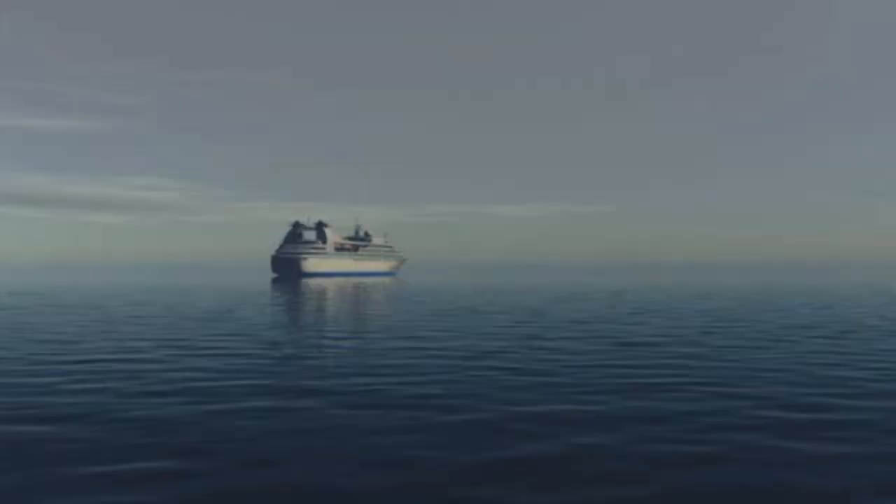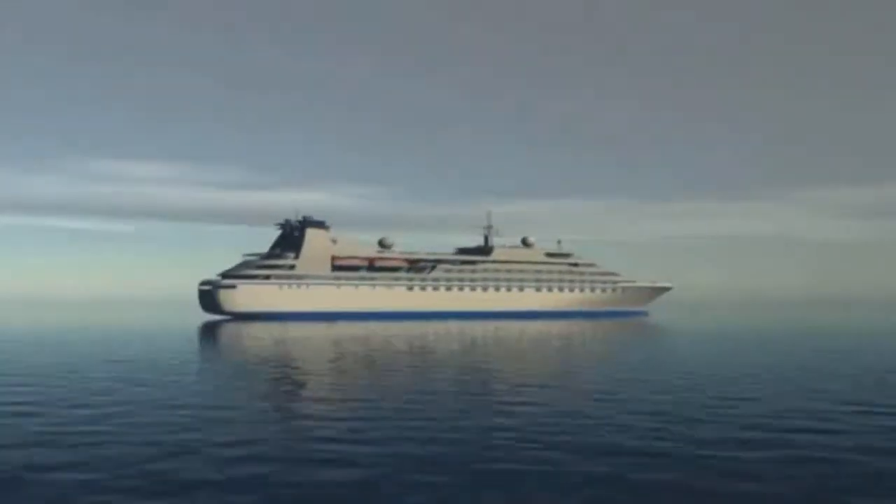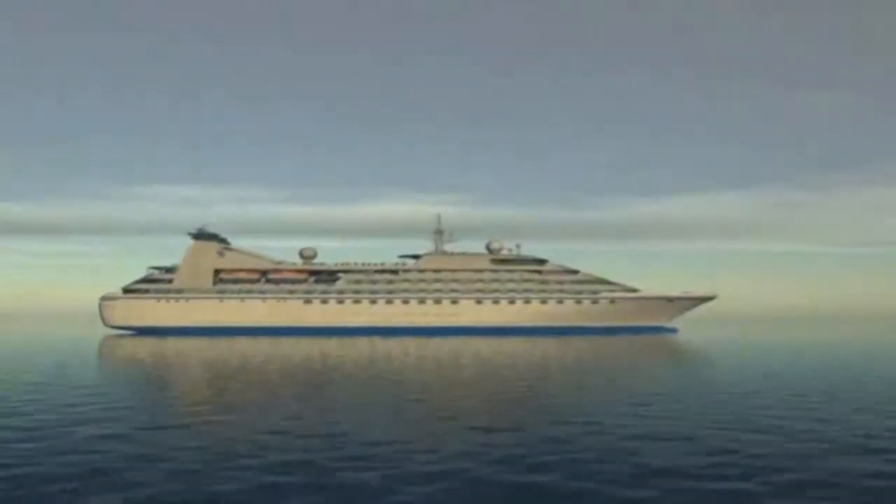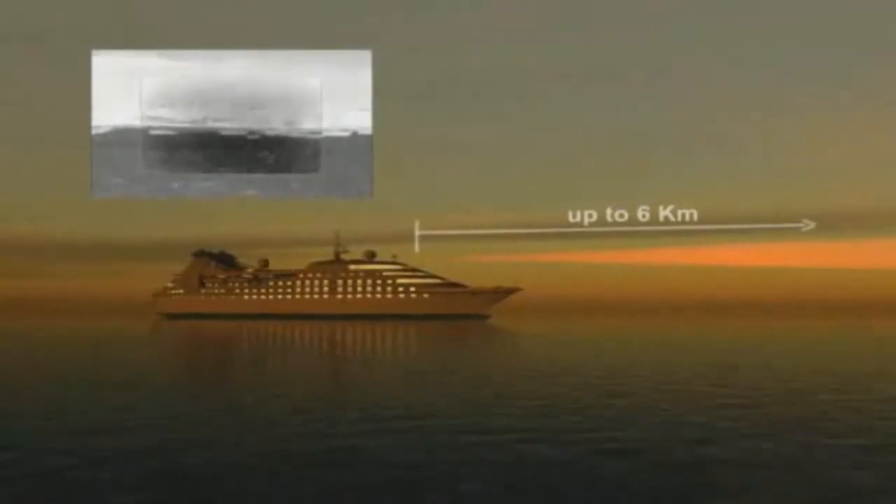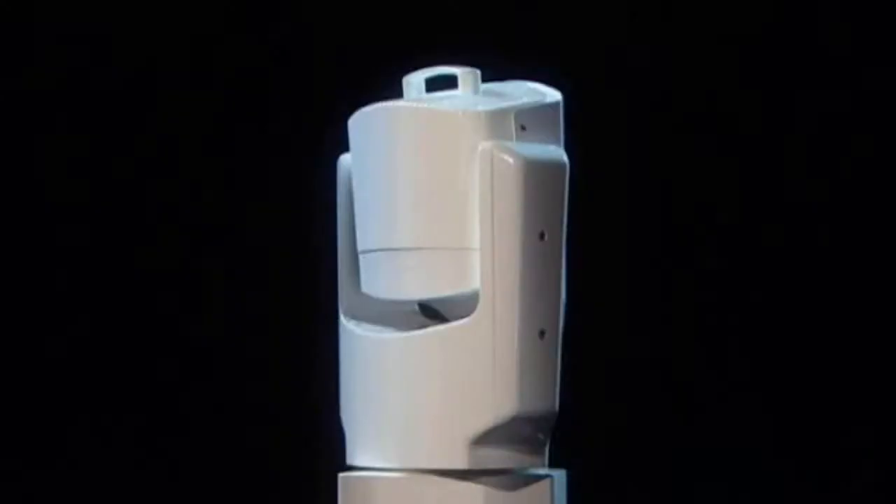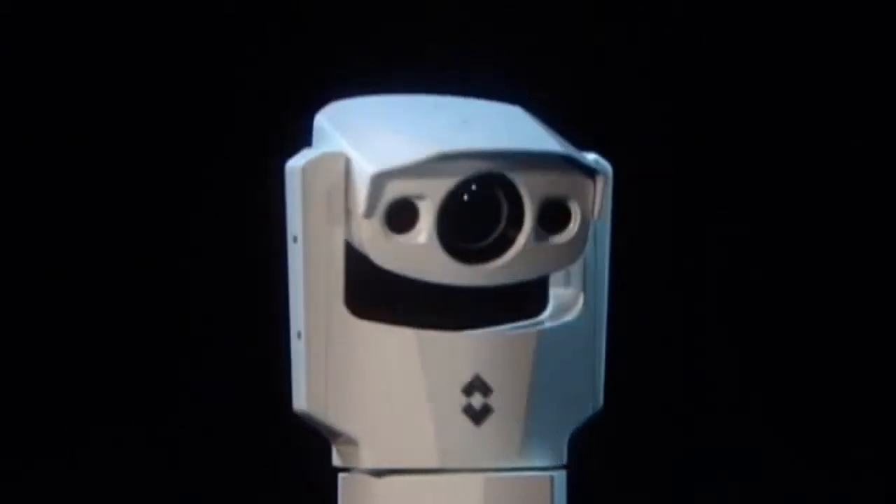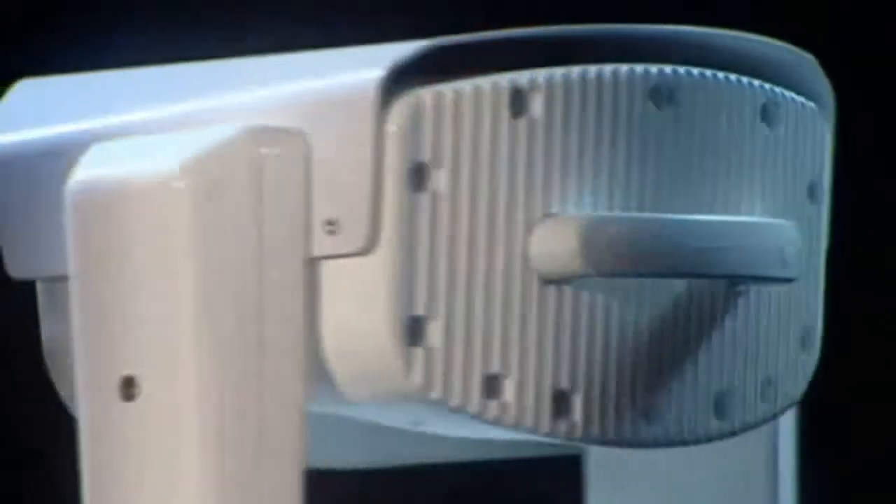The Voyager 2 will allow you to detect objects which are the size of a human being more than 2 kilometers away. Objects floating in the water the size of 2.3 by 2.3 meters can be detected up to practically 6 kilometers away. The Voyager 2 can pan 360 degrees continuously and tilt plus or minus 60 degrees. It provides a steady image in practically any sea state.